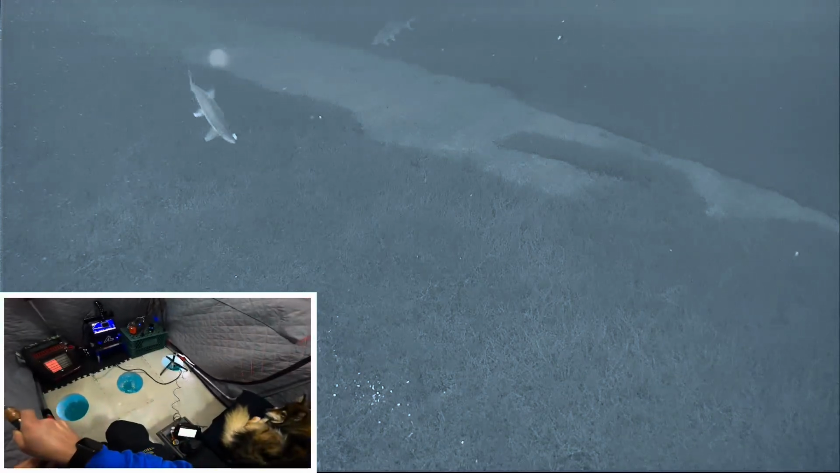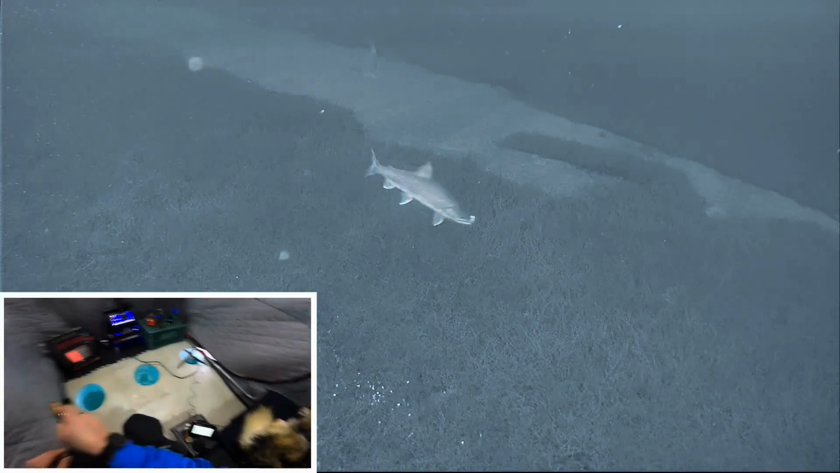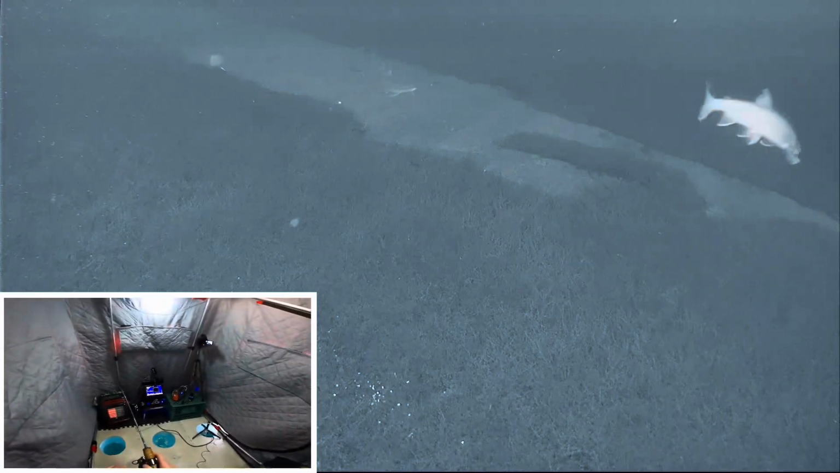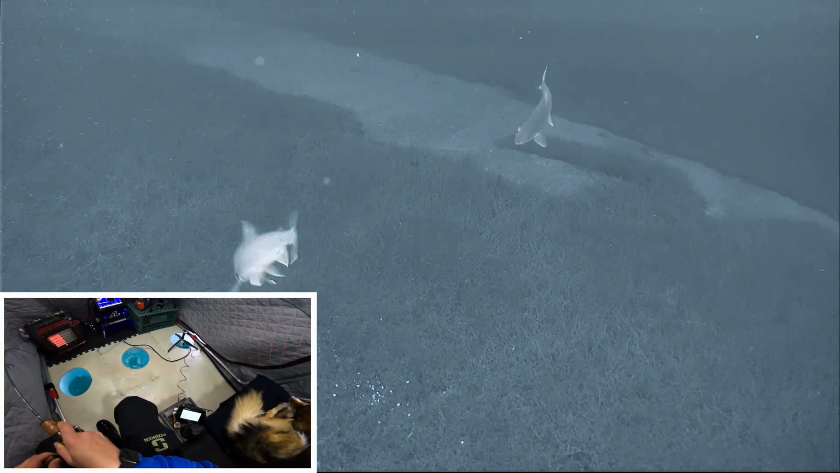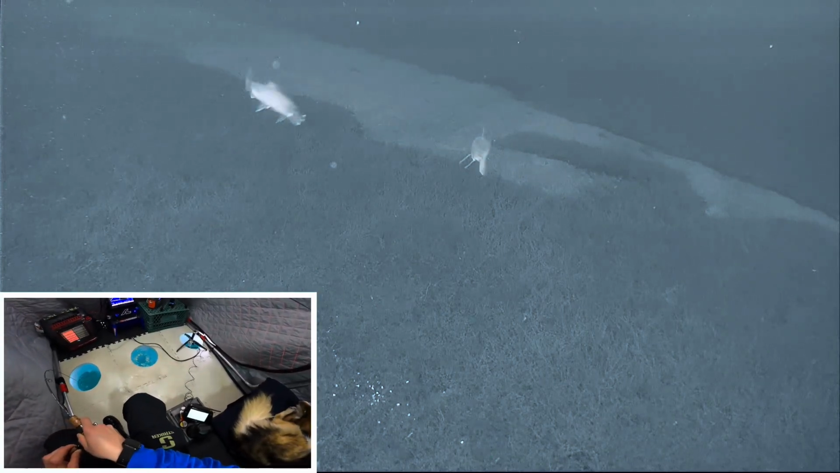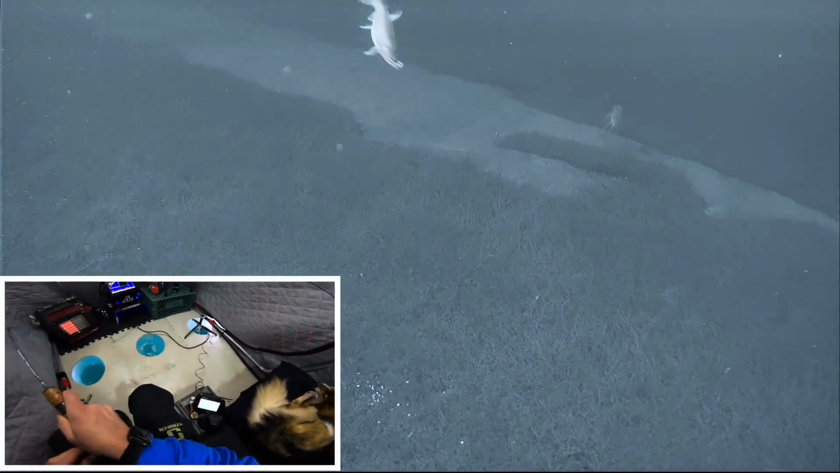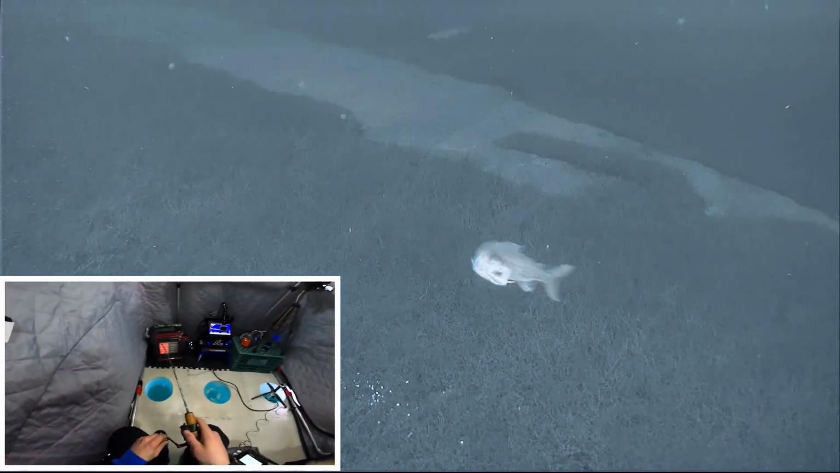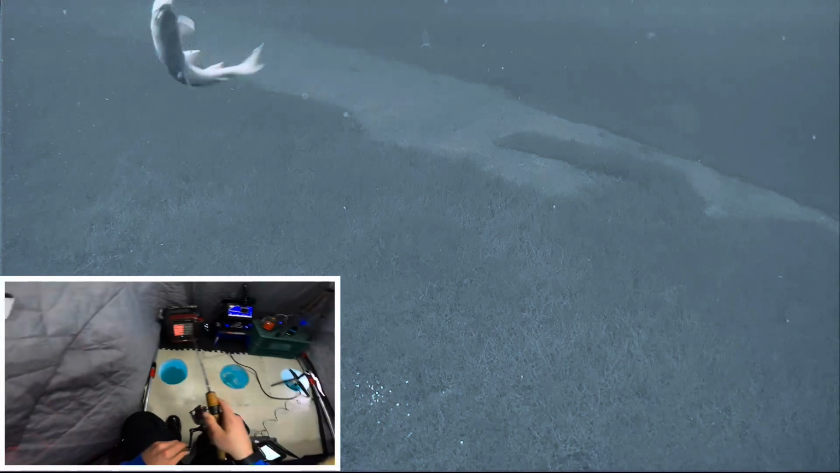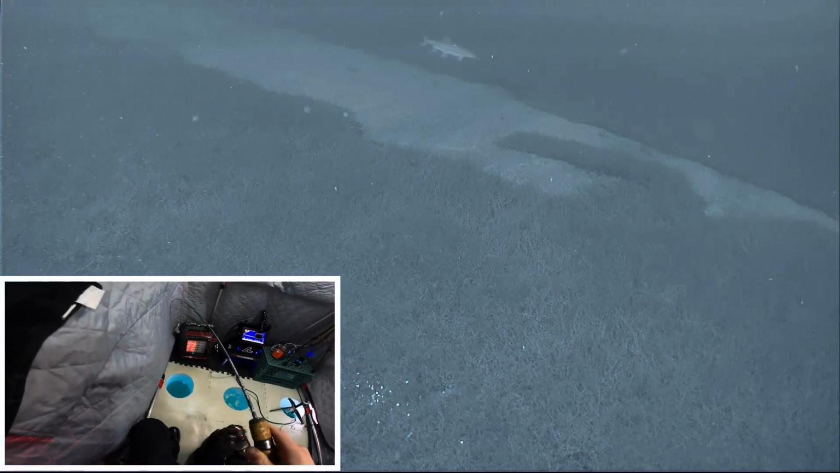Oh, I think it's another little Laker. It's got some battle in him. Oh, there's another one there. Might have to end up staying here. Oh, this is cool. Got it on the camera. Hopefully it doesn't get tangled though. It's over there.